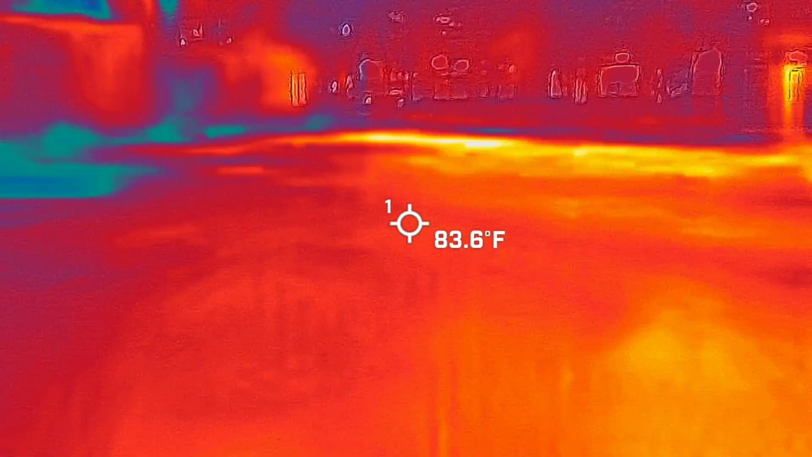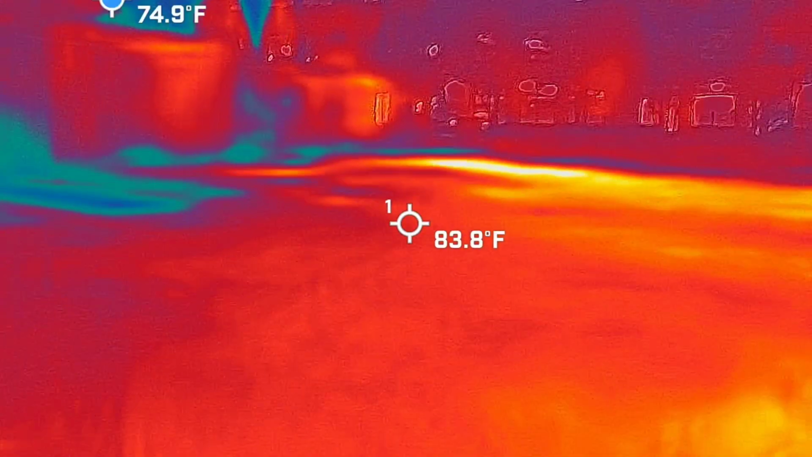By the way, you do have electrical poles up in the corner. Don't get excited if you're getting readings up there.